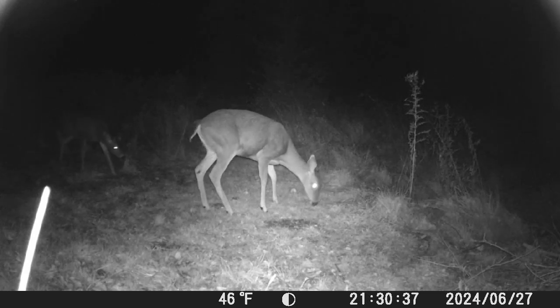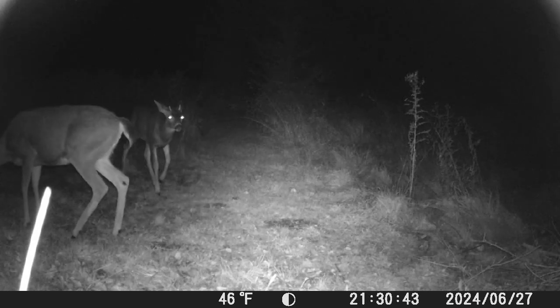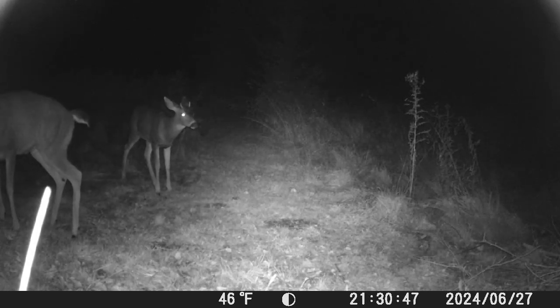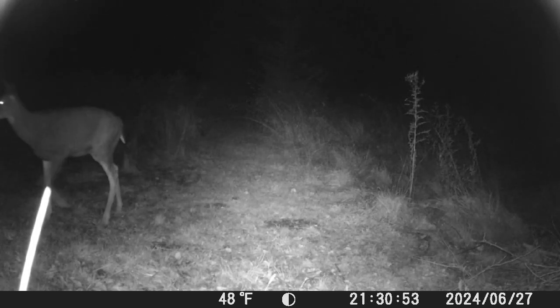More deer. And now this is the camera at the apple tree. Even though it says June 27th, the actual date on this is October 27th. This is the one camera I did not change the date or time in. Now check this out.